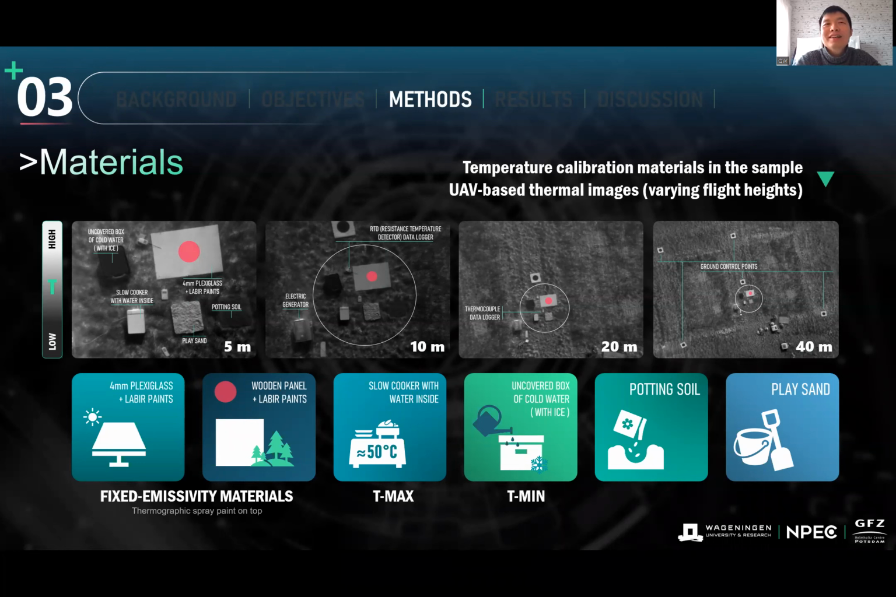Now this will be an important slide for introducing the basic details of the field campaign to you. So basically, in this field practice, I have used 6 different materials on the ground for calibrating the sensors. To list them one by one, firstly, I have 2 fixed emissivity materials. For these 2 materials, you can see from the presentation.